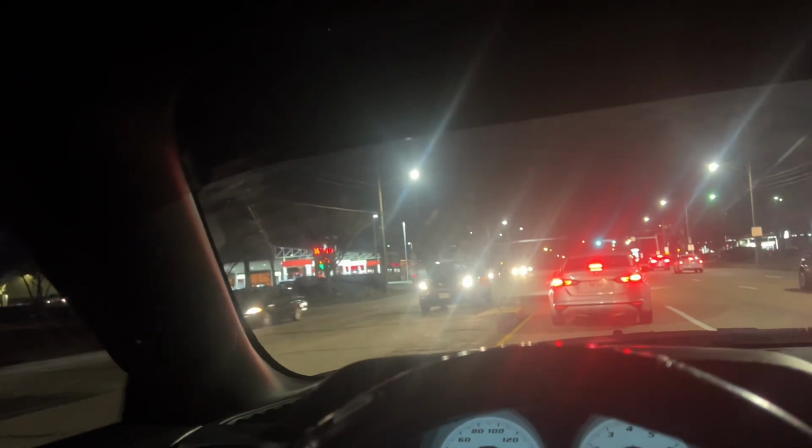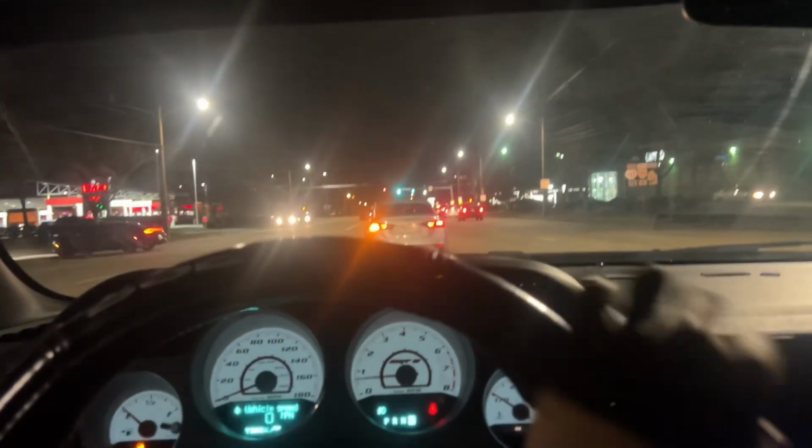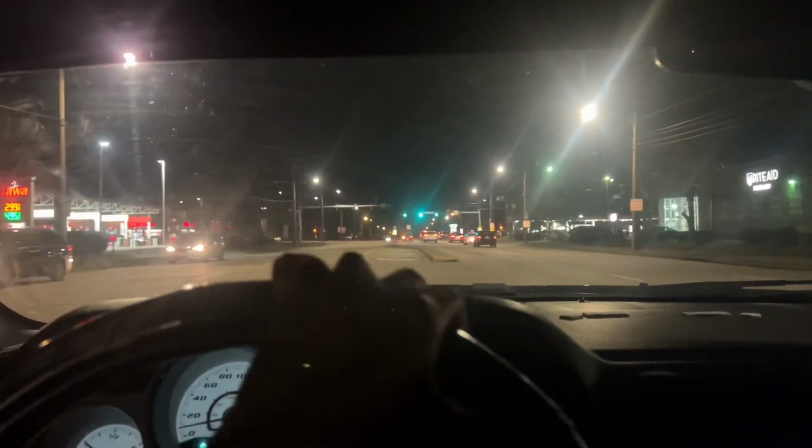Gas going back up. It was just down to like 270. Now it's way back up. You can't see that tree right there. That's back up to like 299 at this joint. That's why I'm glad I'm coming here. Why I always got the cheapest gas.